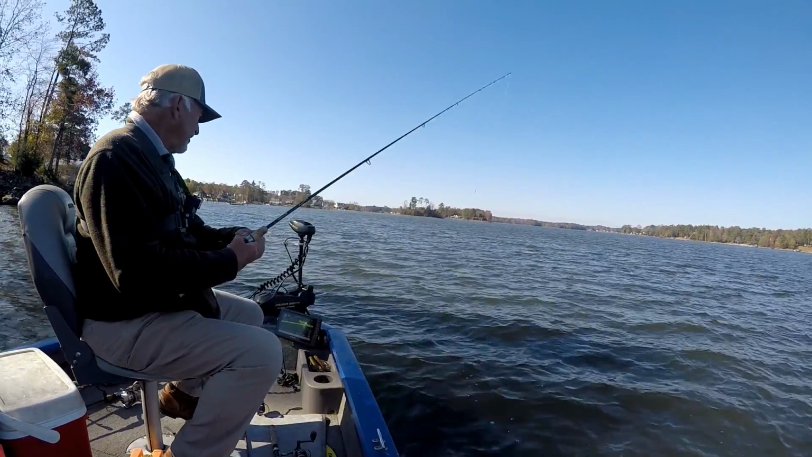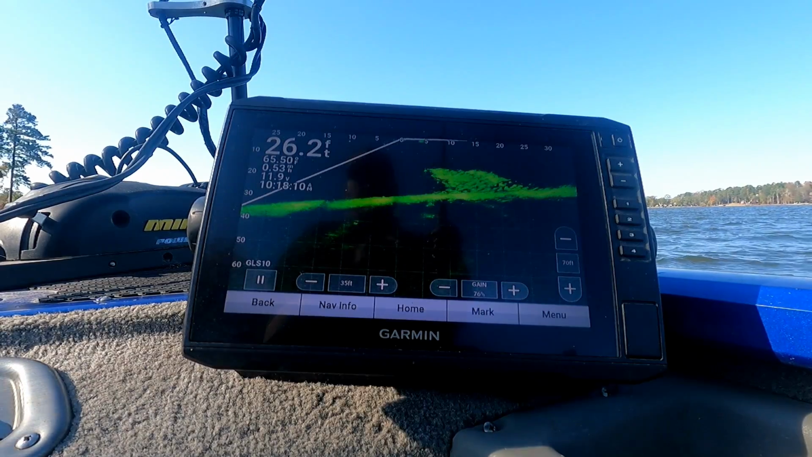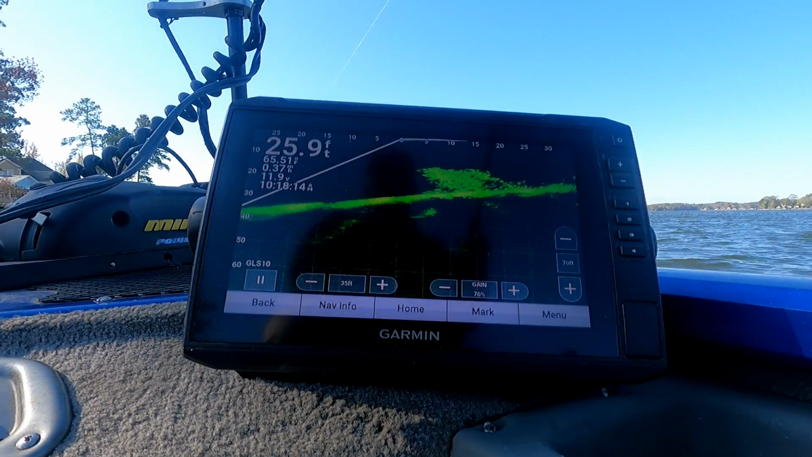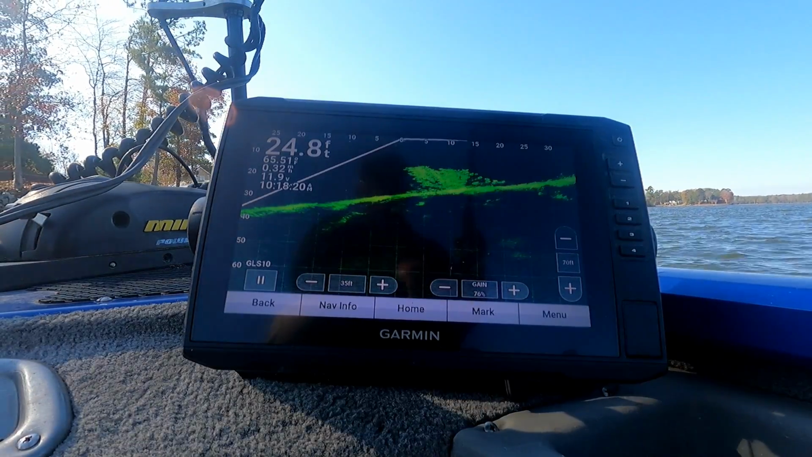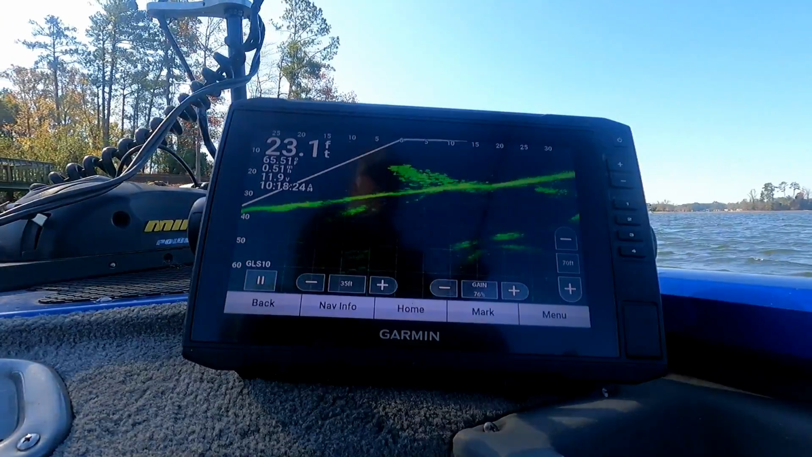Oh, there they are. There they are. Maybe we wasn't on them right. There they are right there. See them? Look at that big cloud of fish. Them's crappies. I believe them's crappies. Crabs and brush.